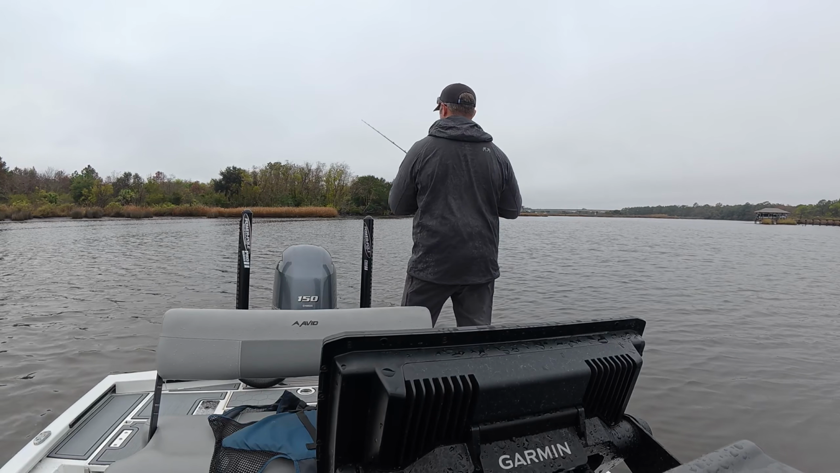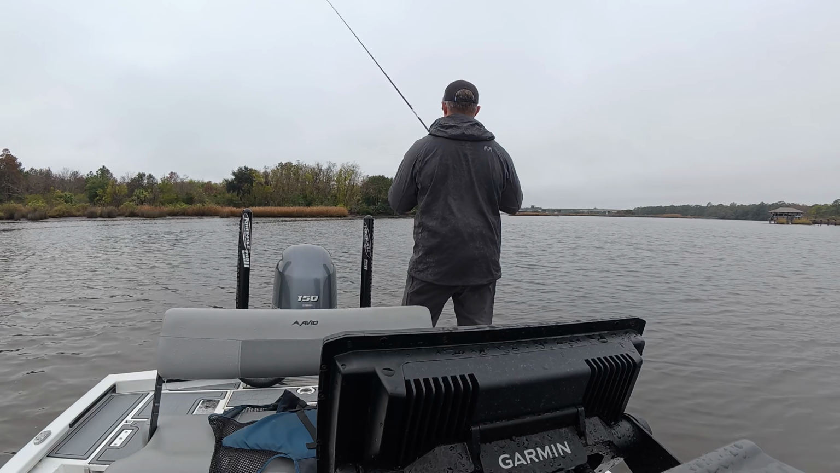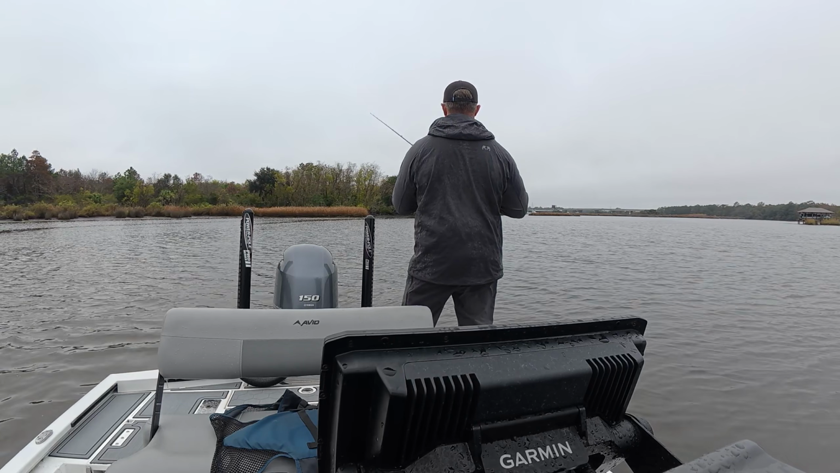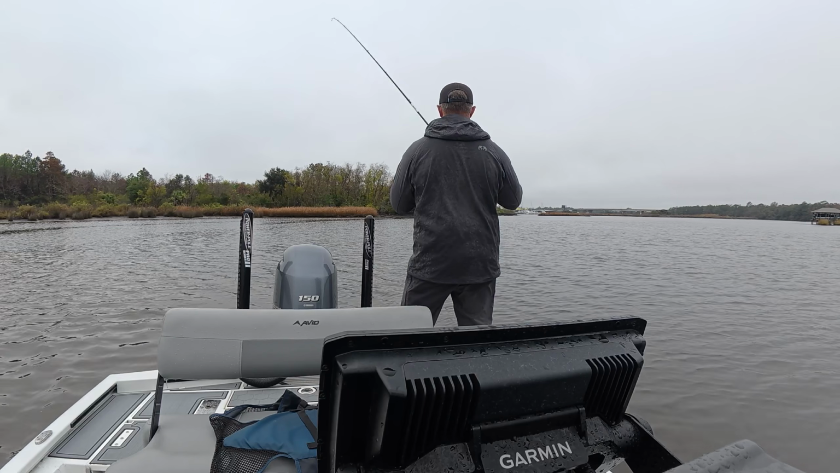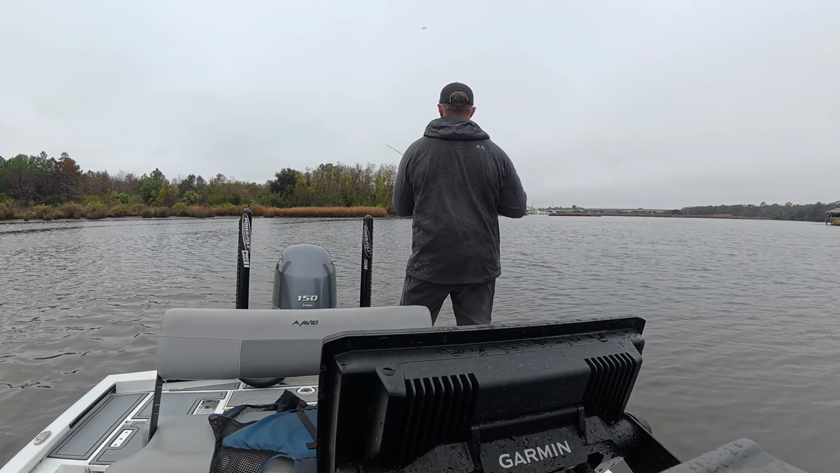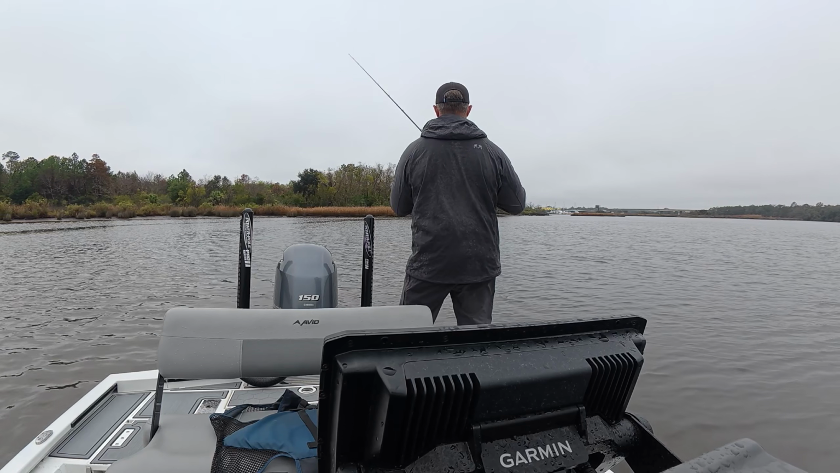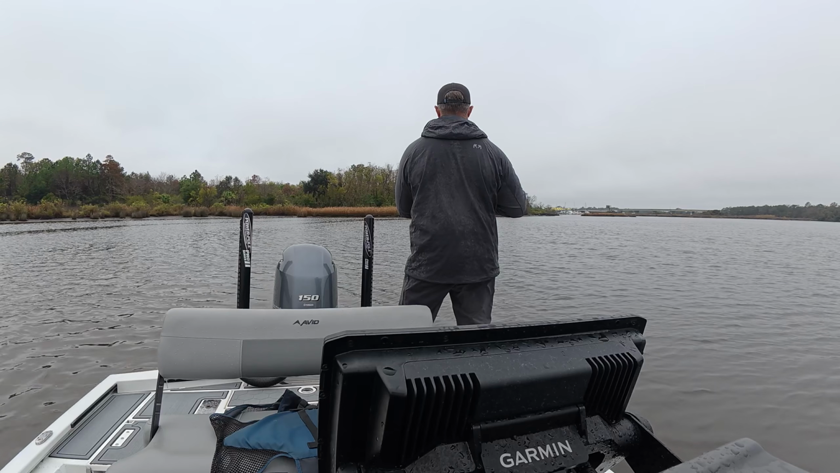And when you pull up, you can feel it like vibrating in your rod. That's that real tight blade bait action. And that's actually what will a lot of times get these fish to lash out and eat it, is that tight vibration.